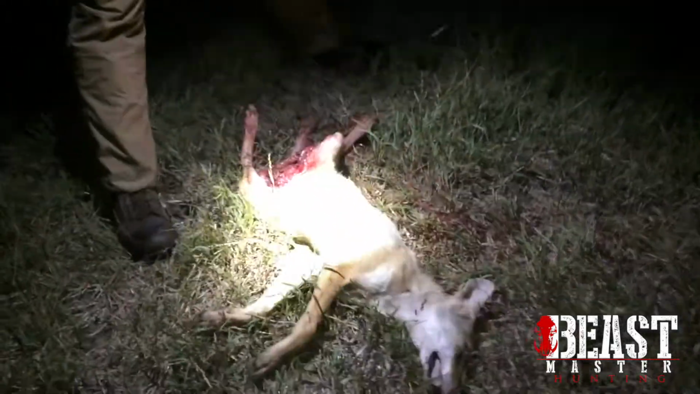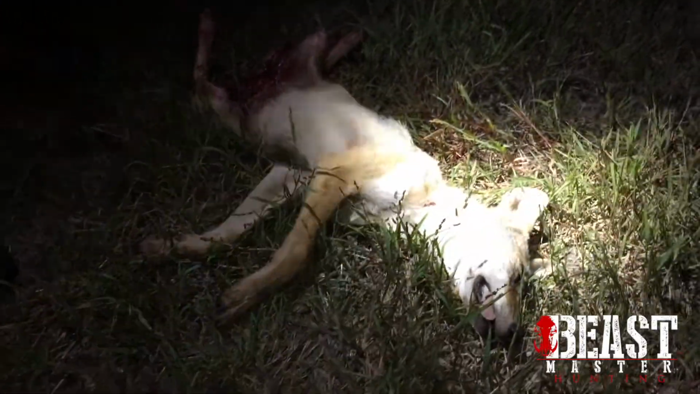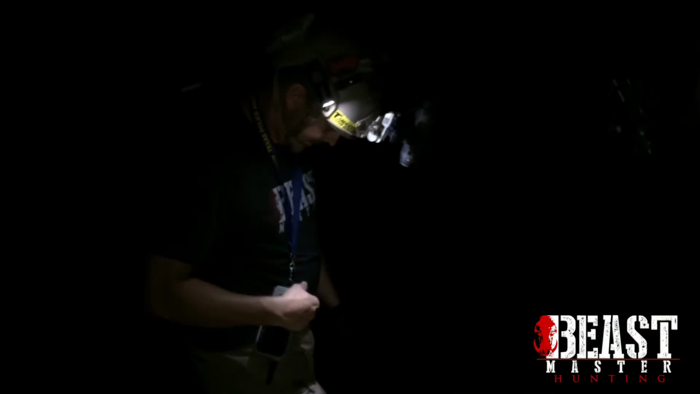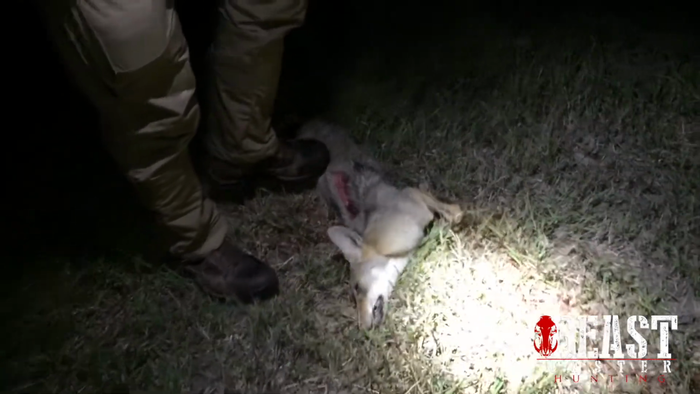Oh, so this is our nasty little coyote. Not sure if it's a male or a female. This is the follow-up shot because he was limping off. Pretty good exit. And you can see the blood. Check out this blood trail.